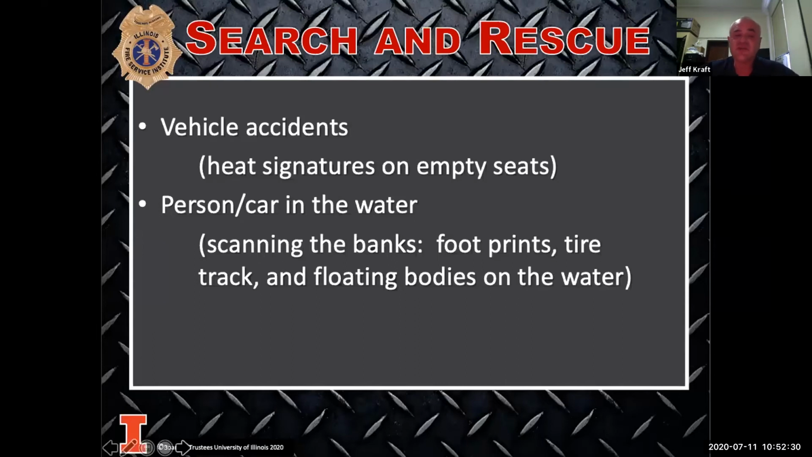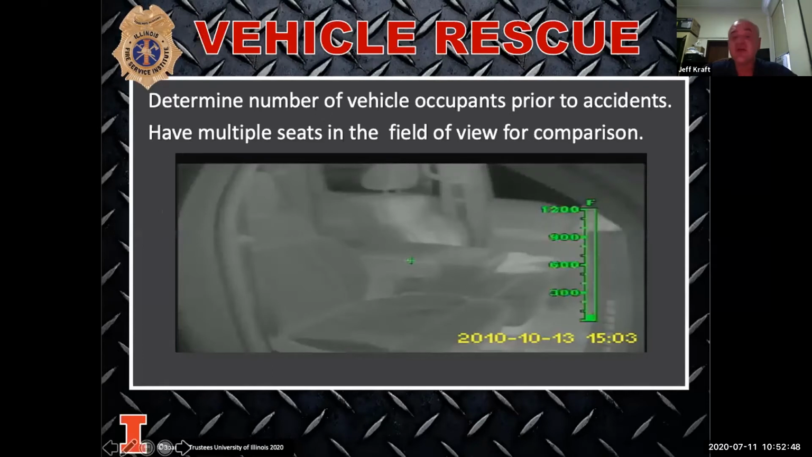When we look for heat signatures at accidents, we can find prints, we can find bodies floating on the water, and we can tell how many people were in the vehicle before the accident happened. Here's a picture of a seat right now. The driver's seat is showing that someone was sitting in it. When I look at the other seats, I'm not seeing those heat signatures.